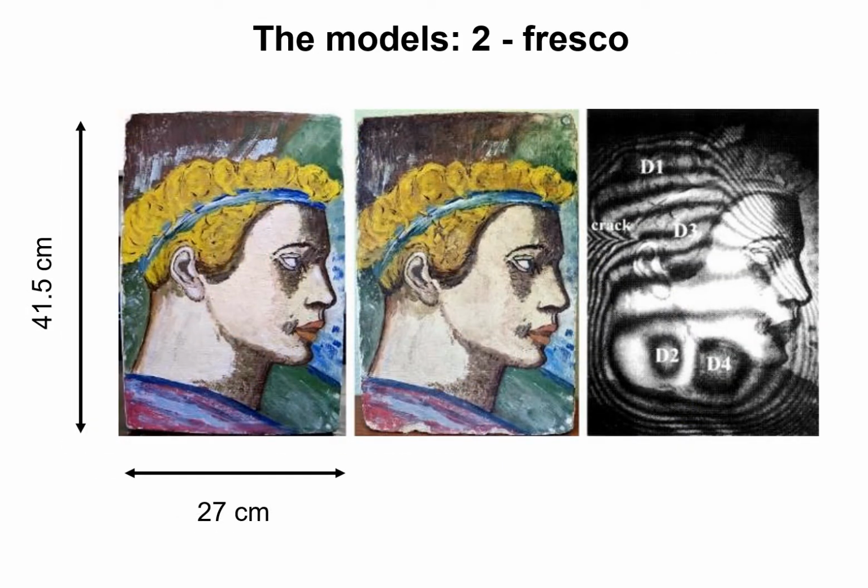Here we show the fresco model. It was realized with non-homogeneous materials; in particular, it has a 9 cm thick support to simulate typical irregularities of ancient walls. Four defects were initially inserted. They are labeled from D1 to D4. There were 2 hair voids and 2 sponges.